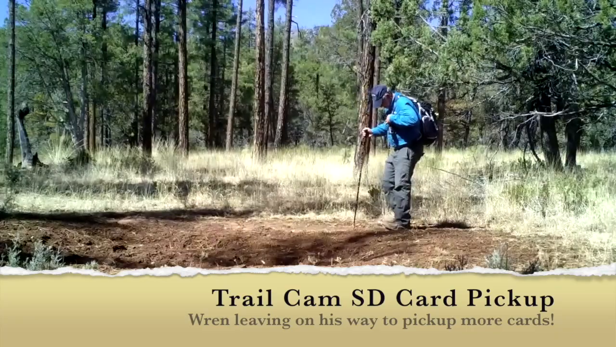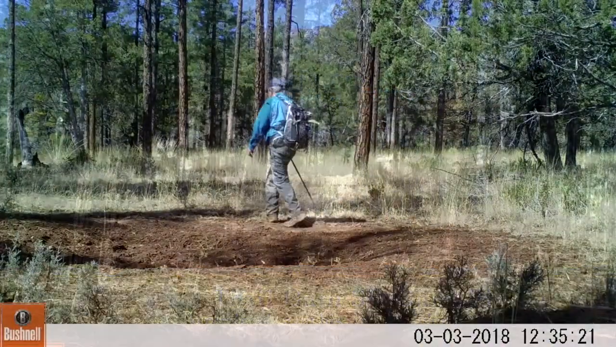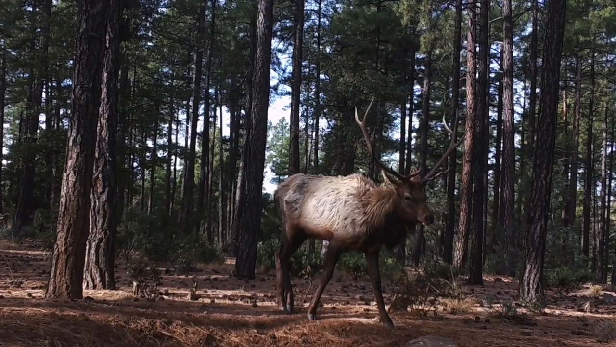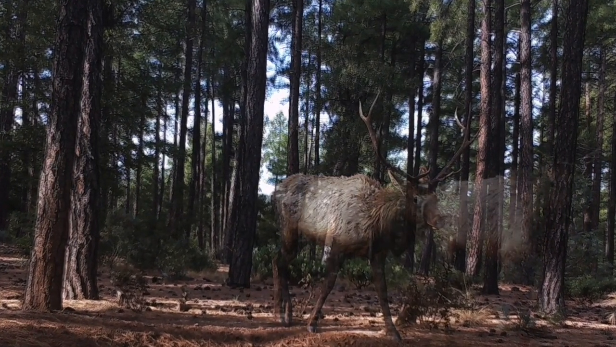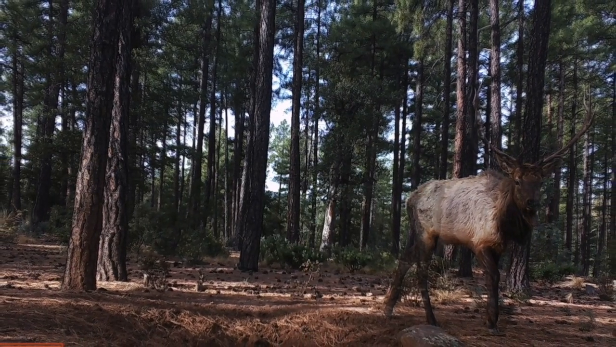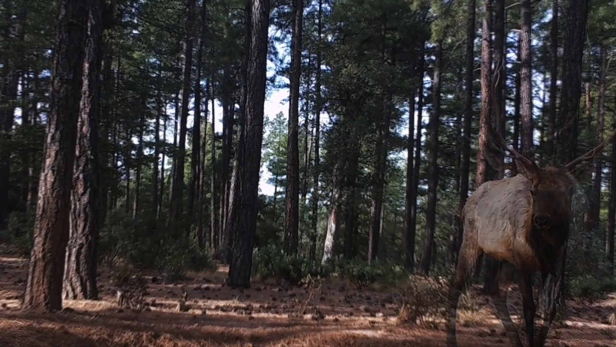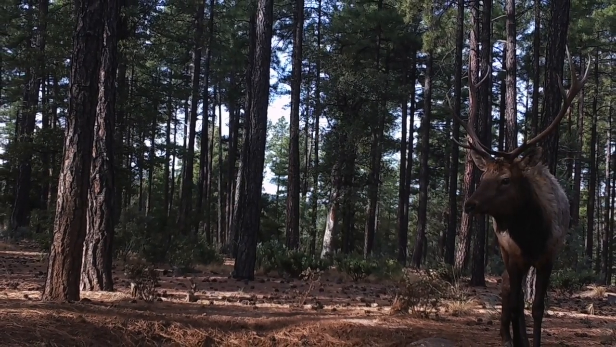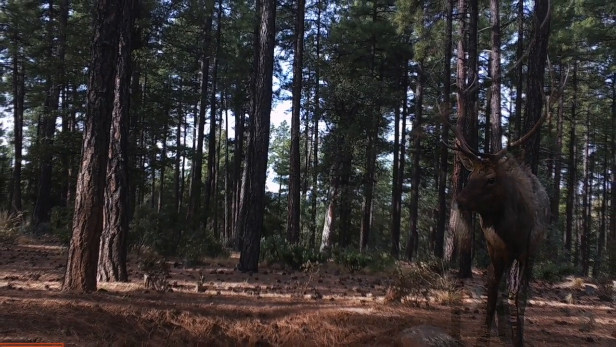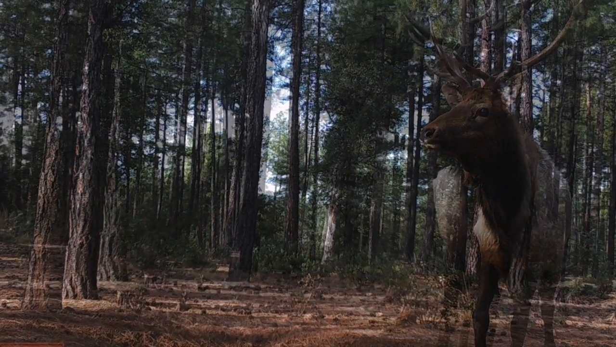This was a nice weekend, a bit cloudy and rain later on, but otherwise it was really nice weather out there. So I'm just going to begin my presentation here with this big bull elk that came in. Obviously not a giant, but a nice sized elk that came into one of my cameras. And so that's what I'm going to use as an introduction.